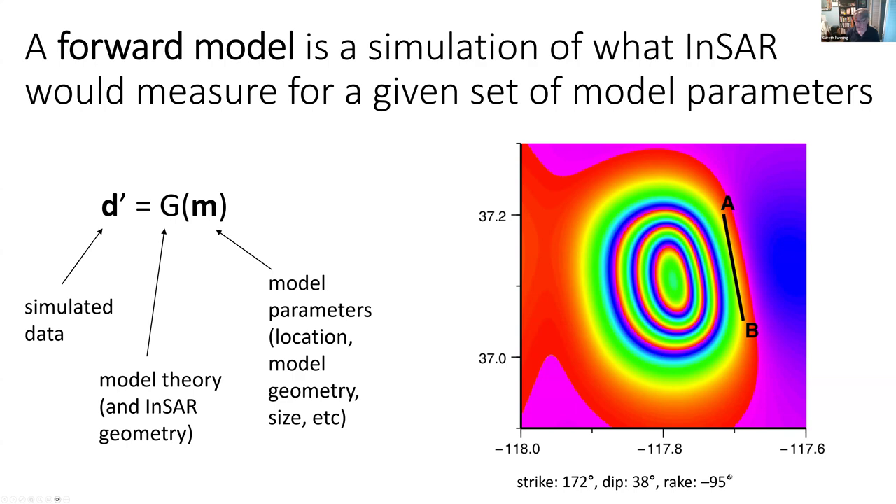If you know what those terms mean, that's great. Strike is the orientation of the fault on the map. Dip is the angle that it's inclined to the horizontal, and the rake is the direction that the fault actually moved. This combination of parameters gives you this pattern here, which is a normal faulting earthquake. More formally, you could write that as the model displacements being some function of a bunch of model parameters. You would also have things like the depth and the location of the fault included in those parameters.